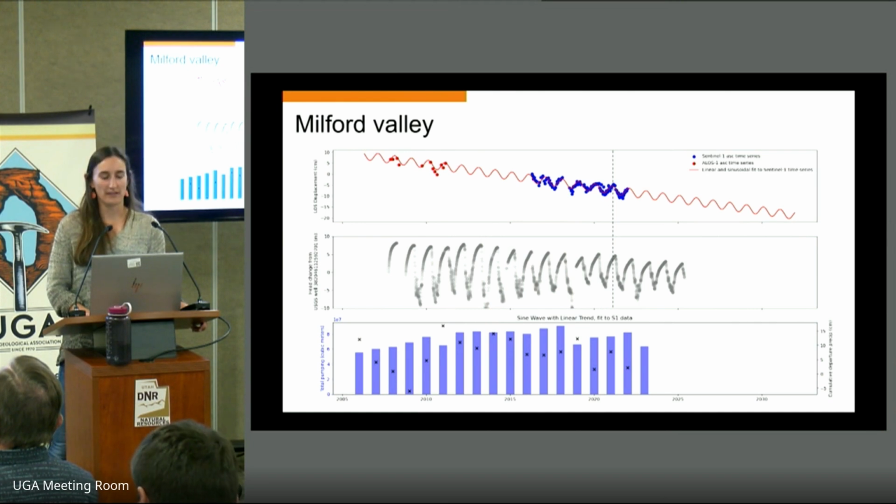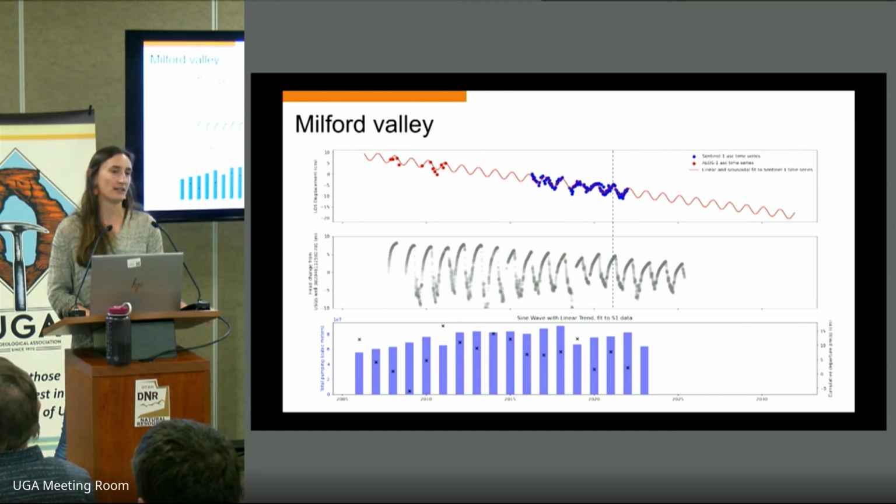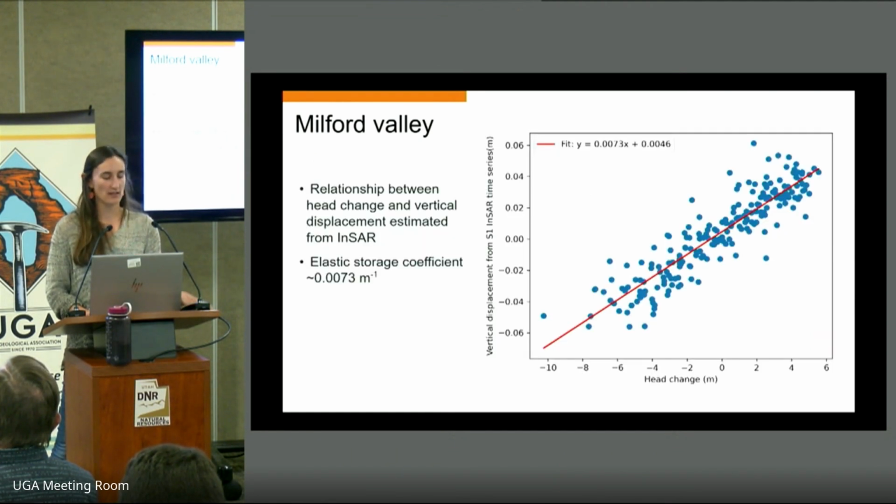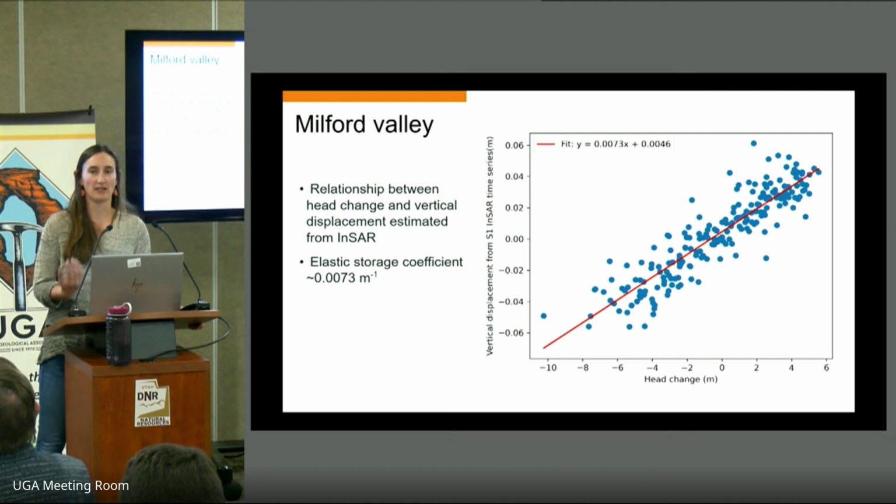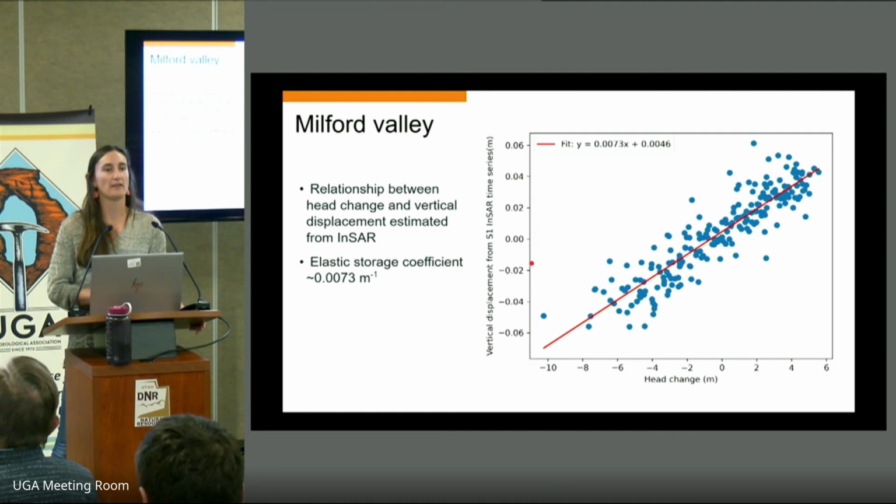So if we look at the timing of where we have the highest groundwater elevation throughout a particular year and where we have the highest seasonal response in that InSAR measurement, we can plot both the head change and the vertical displacement change over time after removing the linear trend. And we can start to understand something about the elastic properties of the aquifer. So what we see here is the vertical displacement from Sentinel-1, that change over the year, plotted with the head change that also occurs on a yearly time frame.